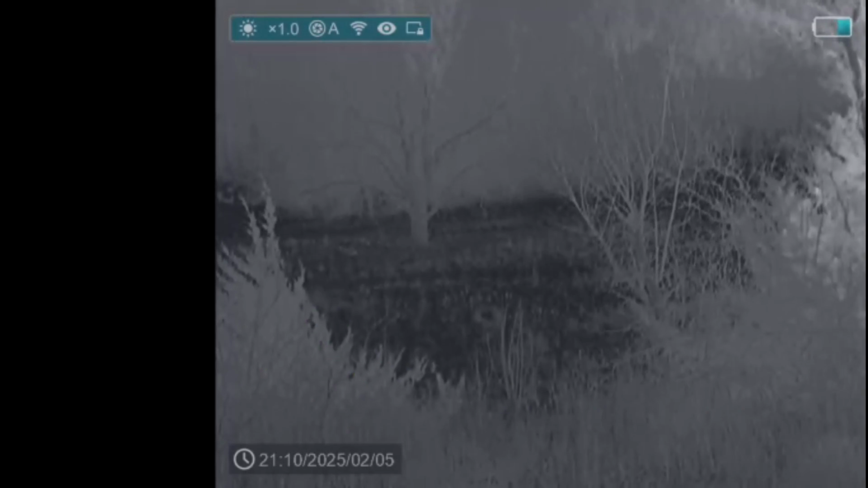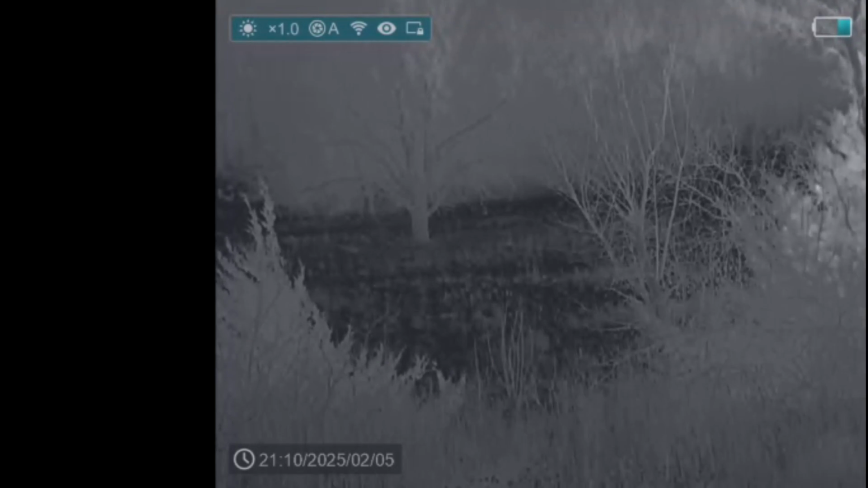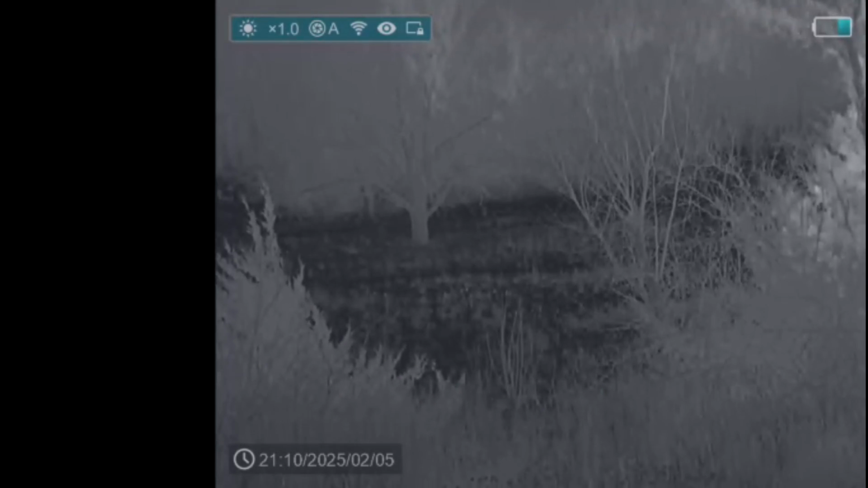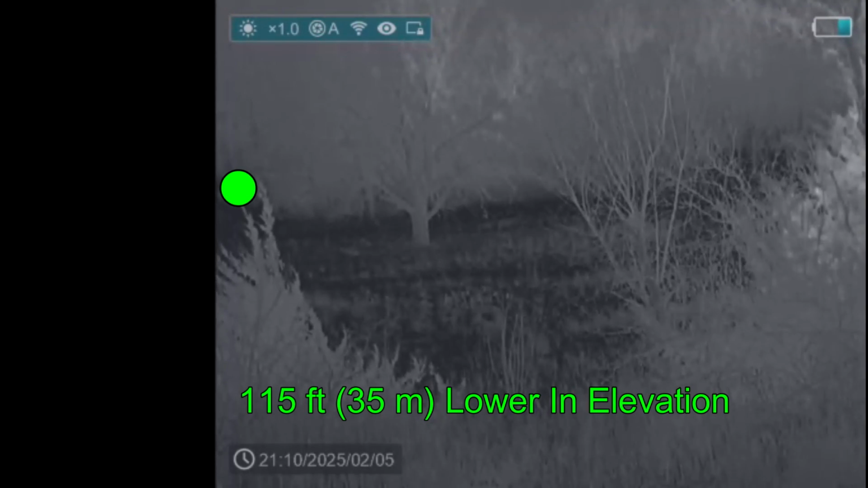multi-purpose carbine enhanced in 6.5 Grendel, through which I'll be shooting some Spear TNT 90 grain bullets loaded by Druid Hill Army into Starline brass. The wind isn't a problem at this point, mostly because of the vegetation and the bluff blocking the wind. However, I'm looking for the hog that's going to come out about here, a total of about 115 feet lower in elevation than I am.